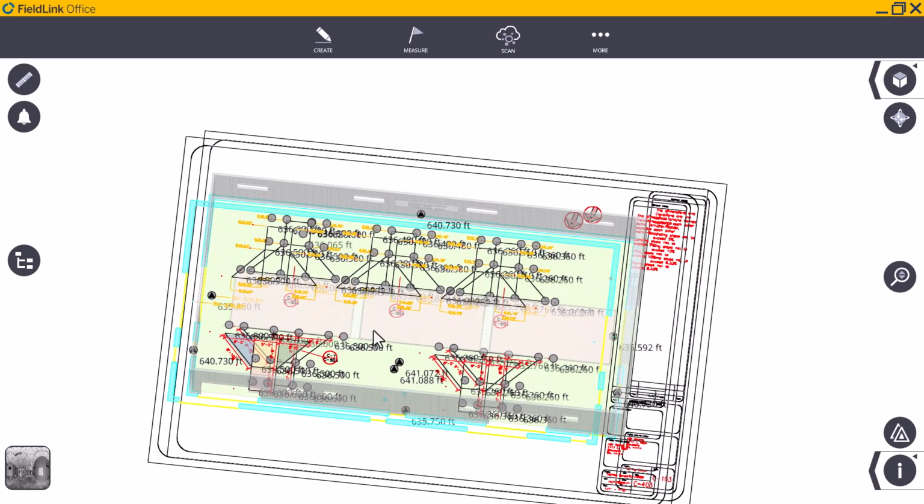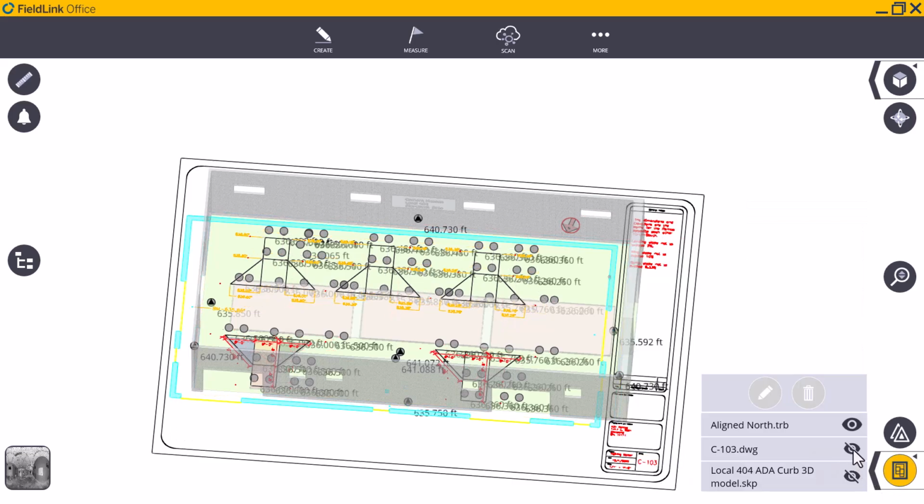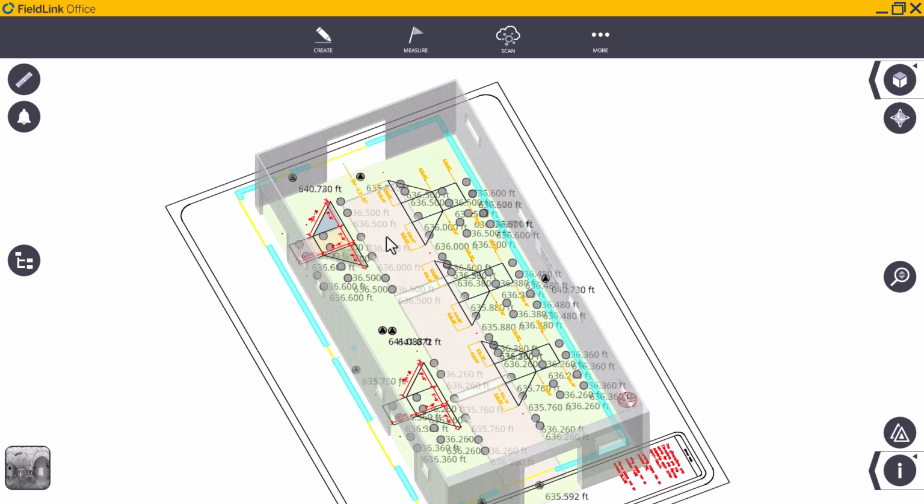So I know it looks a little bit messy right now, but we do have to turn off a couple drawings on here that are not needed. So let me do that. And we should look good now. All of the control that's around here. So control point on the wall over here,